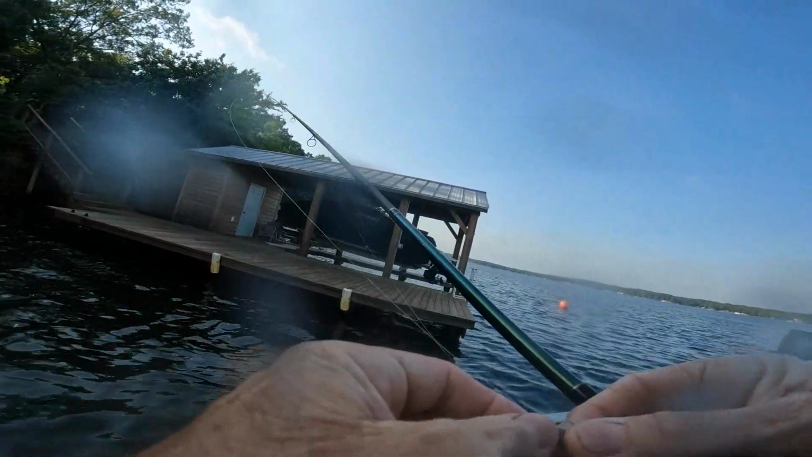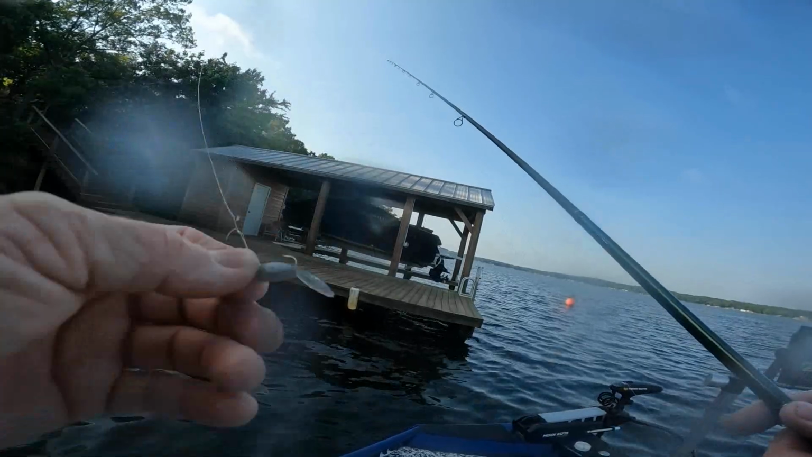So there you go. This is the silver bullet. Works great. Y'all see, no problem at all.